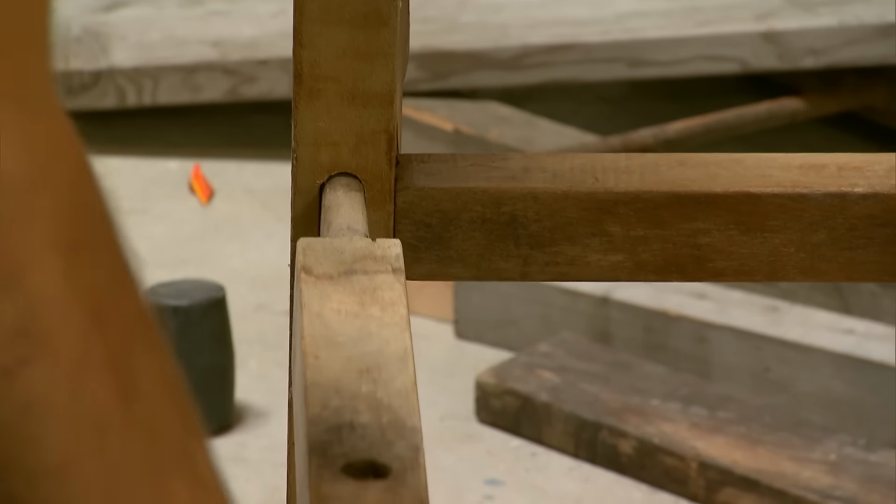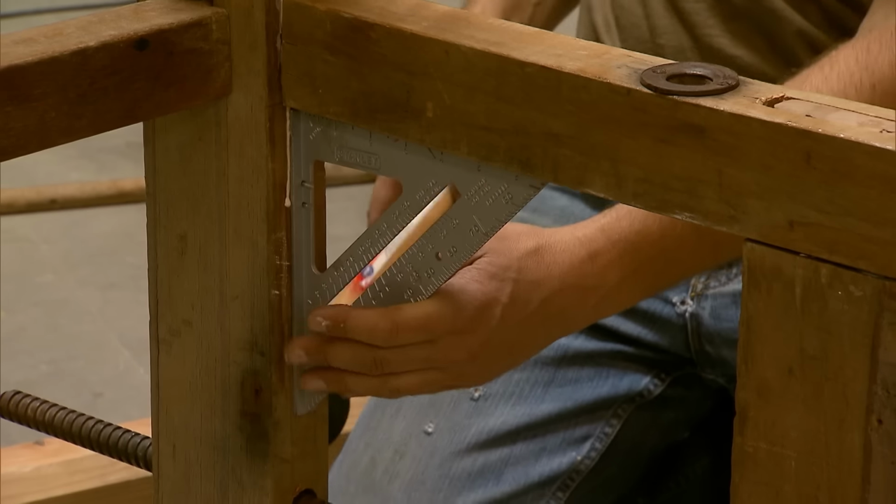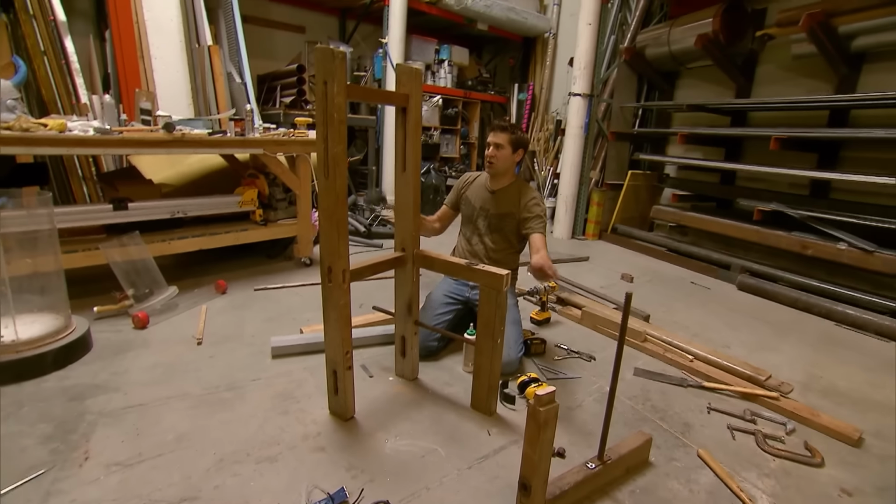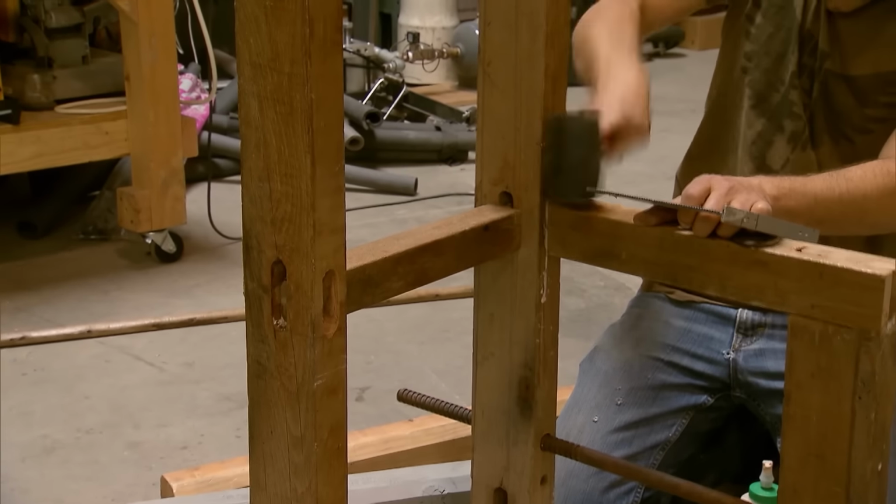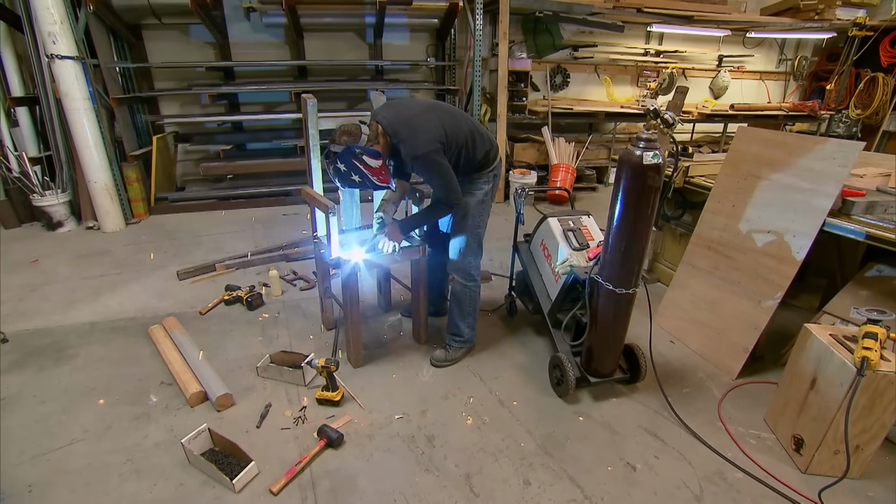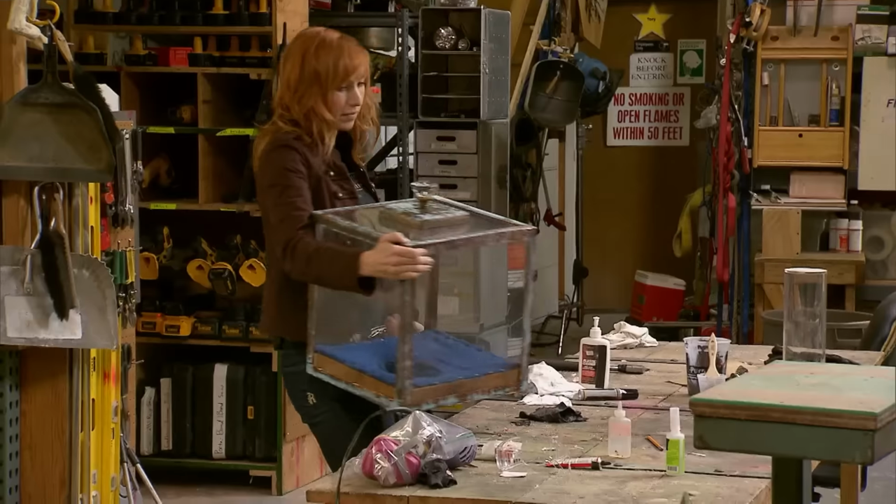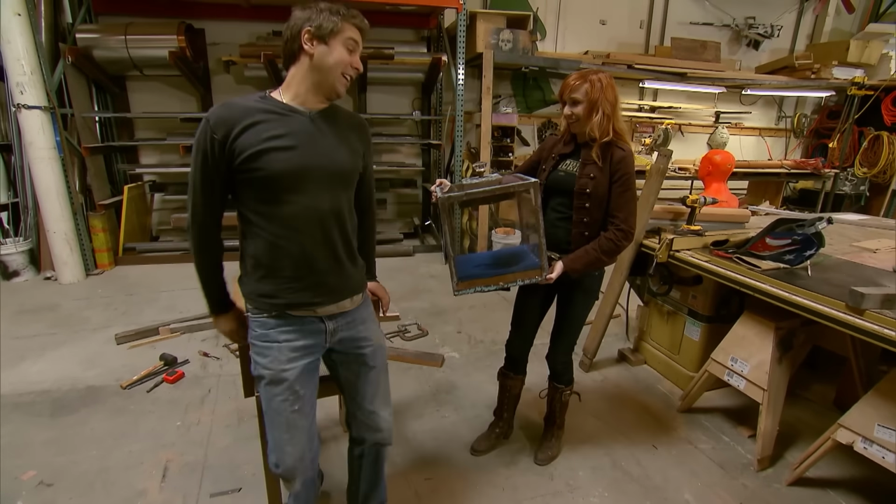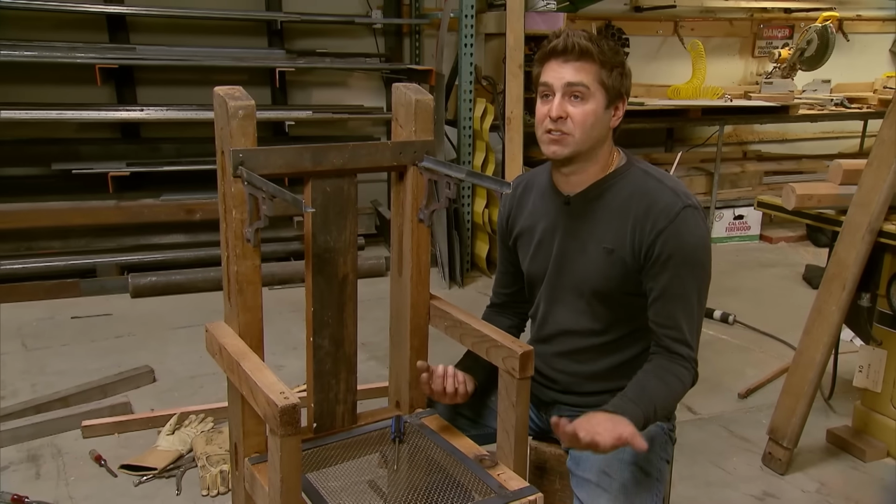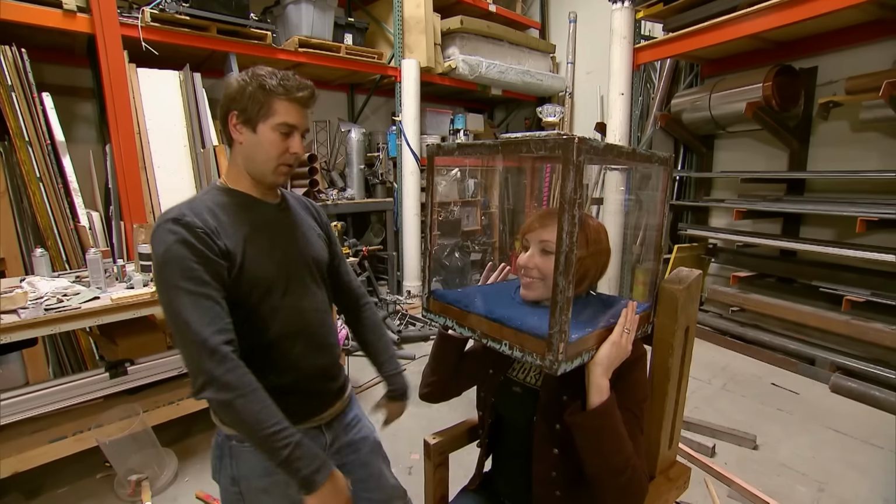And using his film prop experience, Tori makes the perfect chair to match. The unsquare chair of fear. Now the whole idea about this experiment is instilling fear. So I try to make it look as much like a medieval torture device. I am so excited about this. I mean, really, really excited. I always feel like I am the one that gets tortured. So it's nice when somebody else on the show gets tortured.